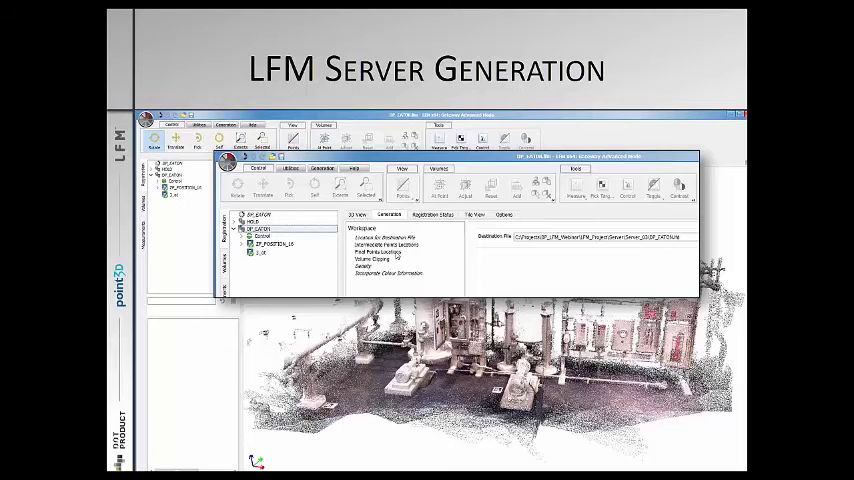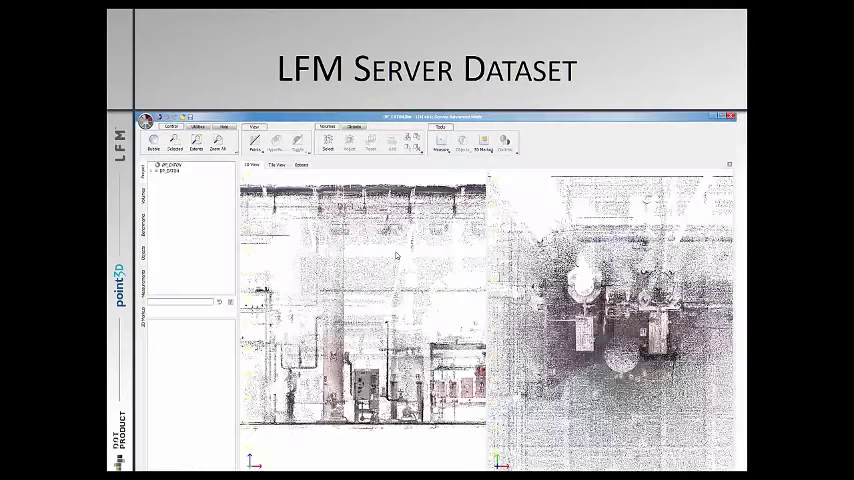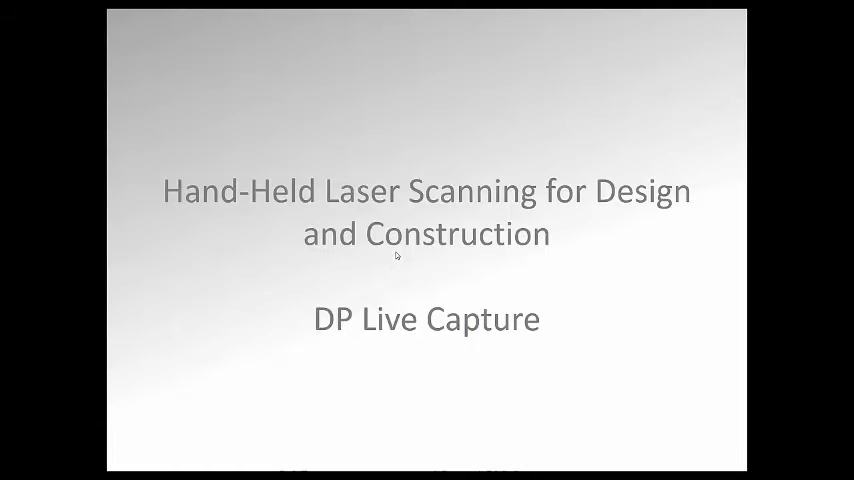The next major step is generating the database to work with. In this case, we're looking at the DP file alongside a ZNF scan. We're going to set our generation settings, process, and in a couple minutes, I will have an LFM data set. We're going to take a look at this whole process live in a few minutes when Chris gets done collecting. Back to you, Chris.